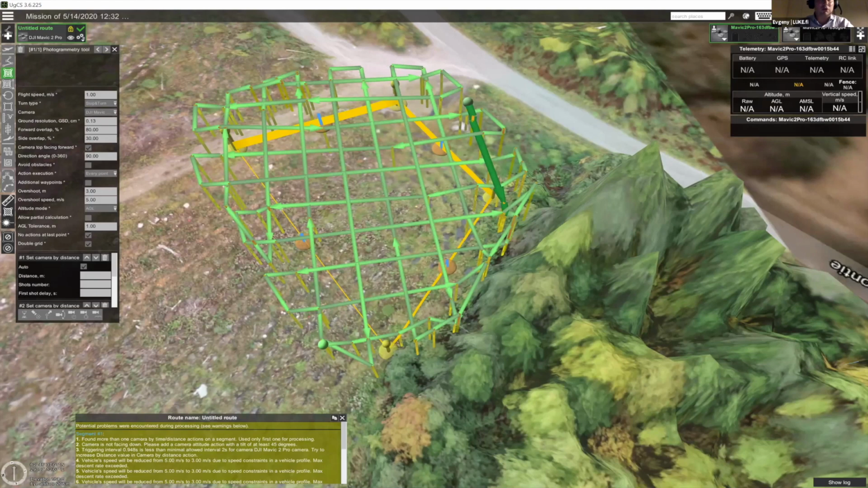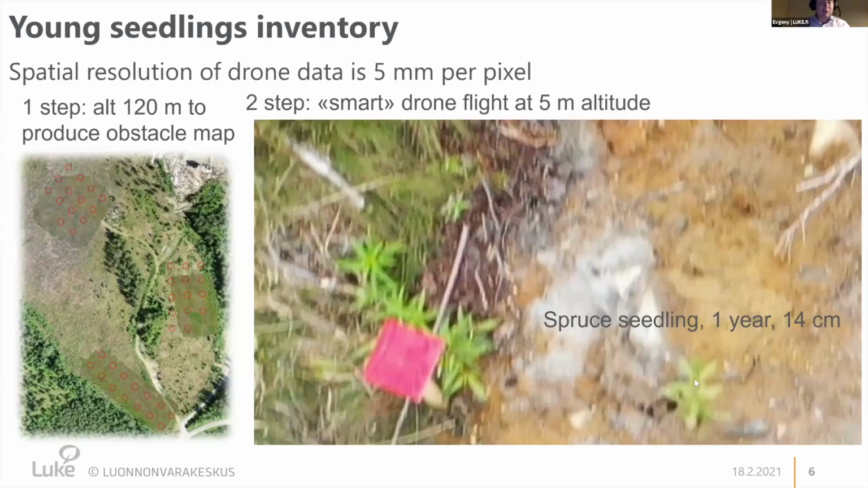So I first used, for example, Pix4D, and I was not happy with the results because I was not able to vary the flying altitude. And in my case, in close range photogrammetry, in order to be able to see those very small seedlings, this is the example. The height of the seedling is only 14 centimeters. The only way to see it is to fly from an altitude of 5 meters. And here on this slide, you can see we produced this map flying from 120 meters.